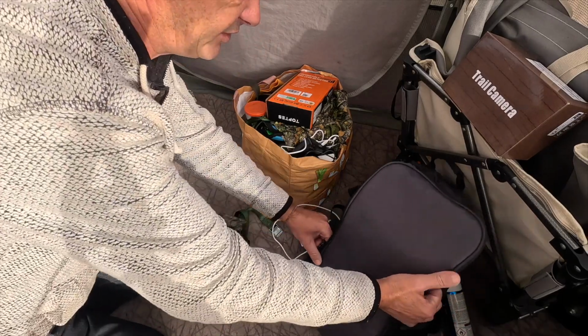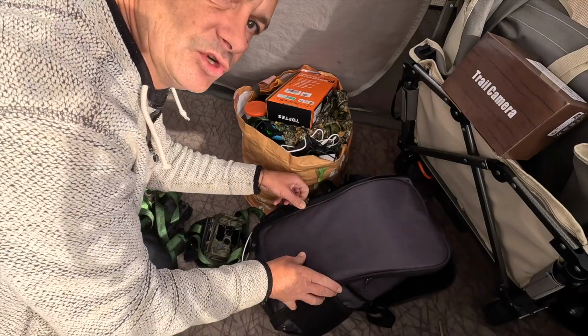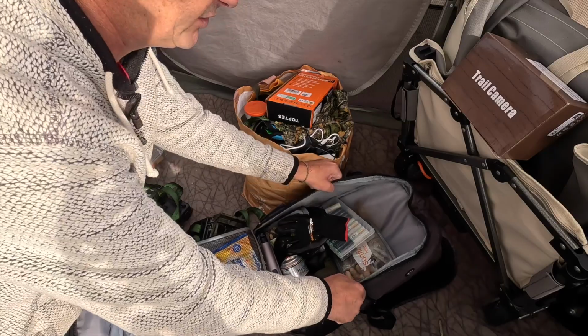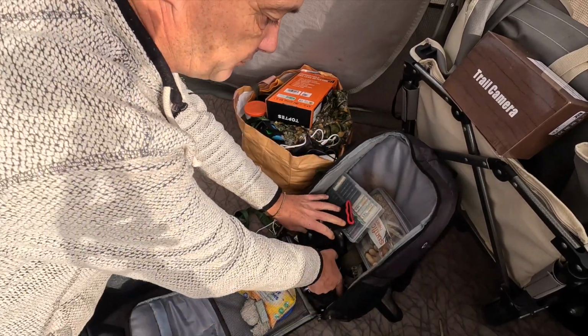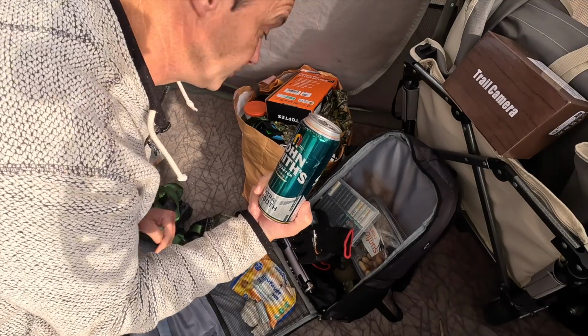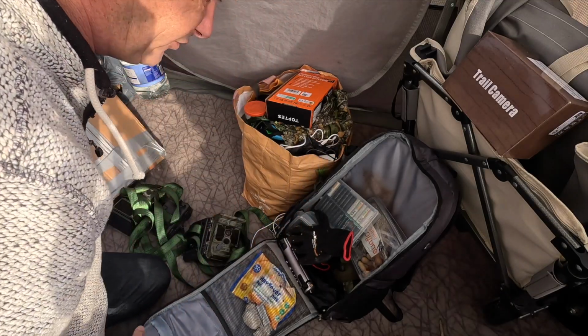So to start with, this is the bag I take into the woods. Look at it, look at the state of it. So I've still got a beer, because I only drank one of my beers the other day. I took 2. So that needs to go back in the fridge.